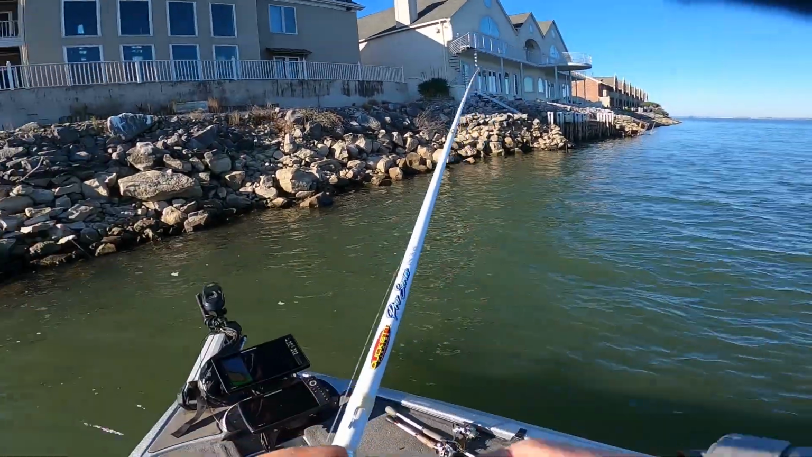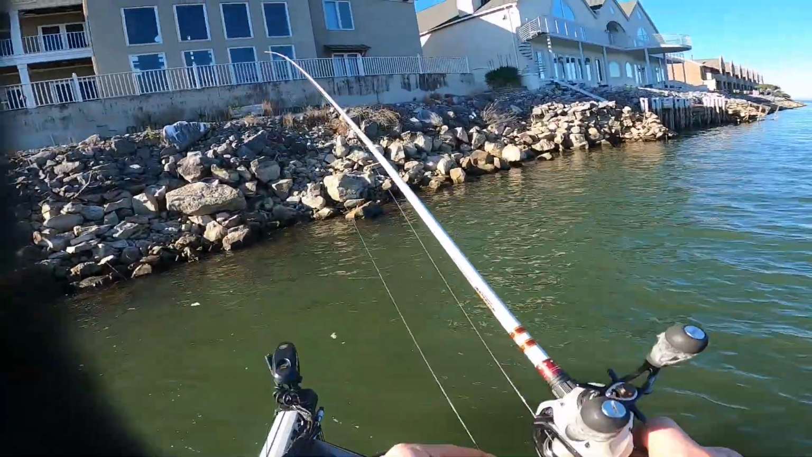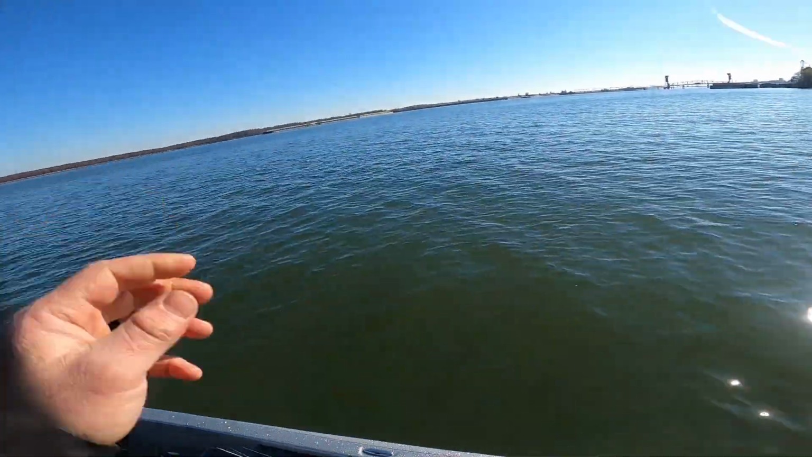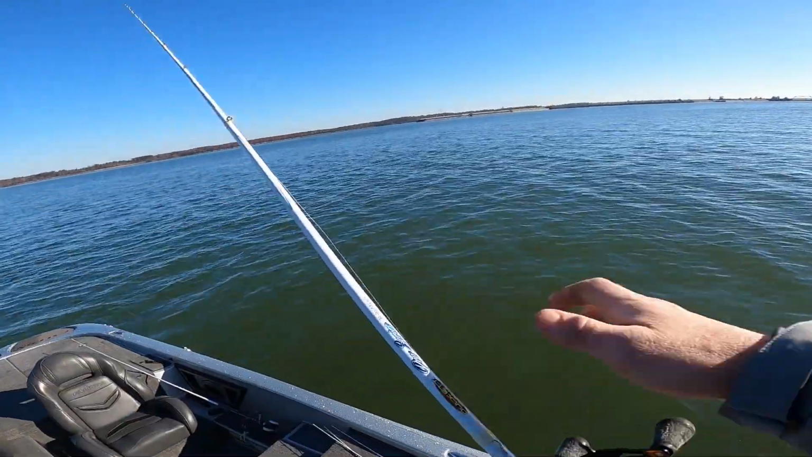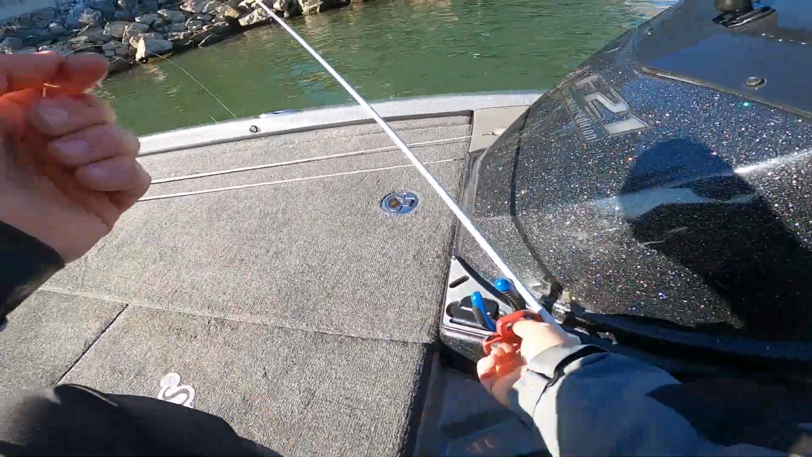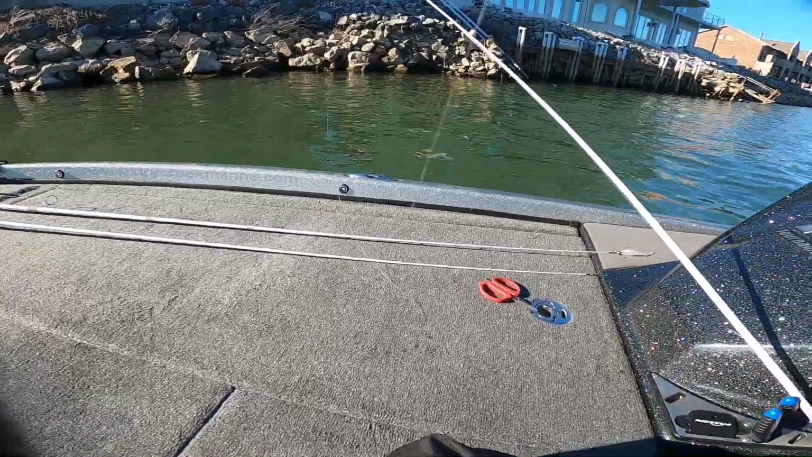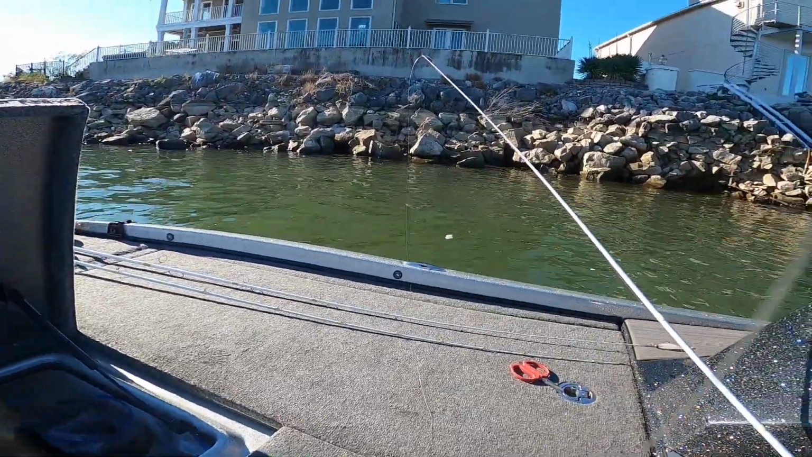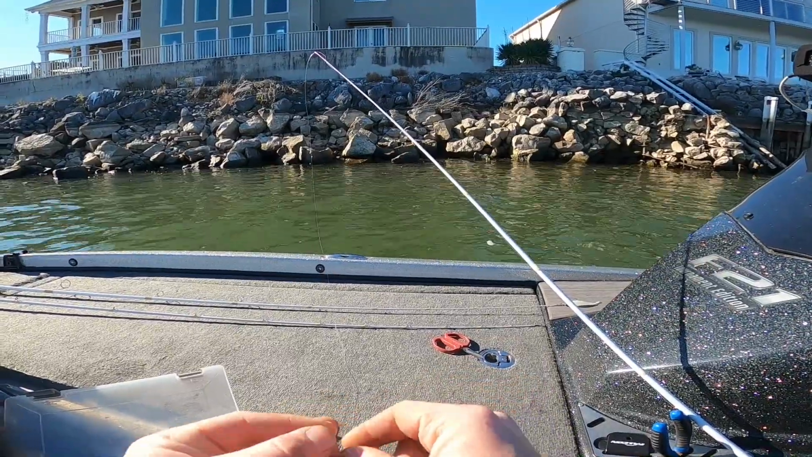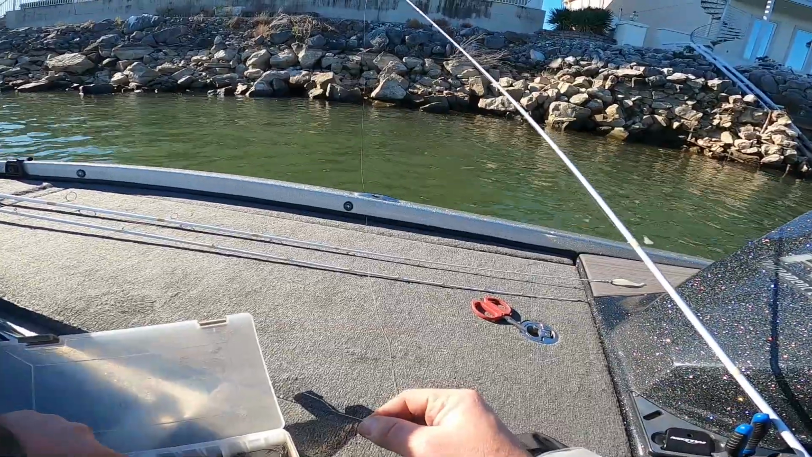Are you freaking kidding me? Just broke off. Dude, he was freaking wrecking it too. Well, I have lost or missed at least 5 different bites on this stretch. That's pathetic, man. 3/16 egg sinker on a 4/0.